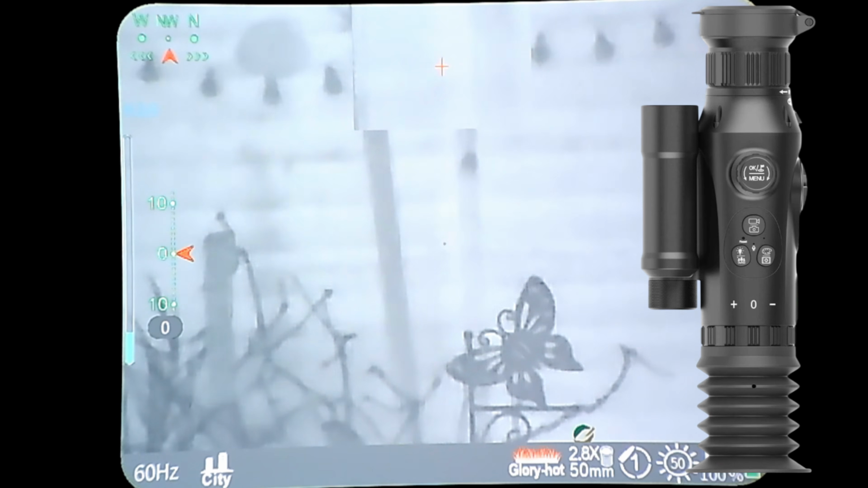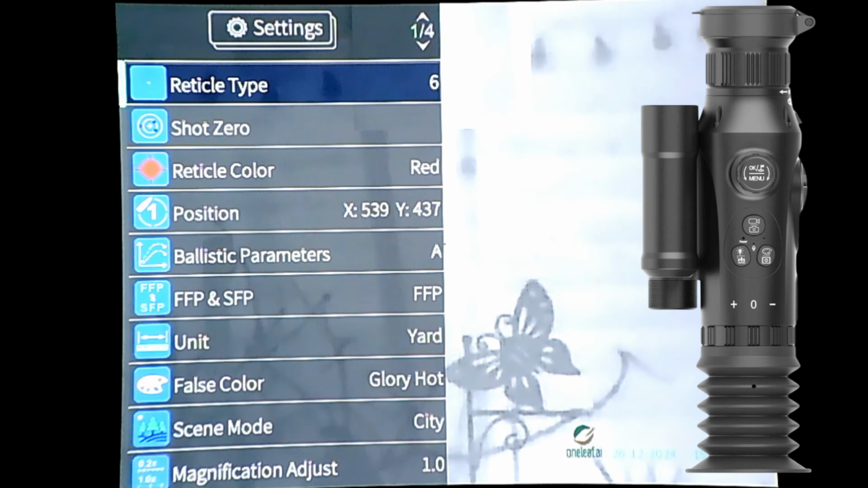I don't know if you can see that reticle or not. Probably needs... oh, it's a small one, I think. Yeah, small one and a cross. If you look up at the picture in picture, you'll see a little cross. So that's if you really want to go in minutely. Just long press again, takes you back into the menu.